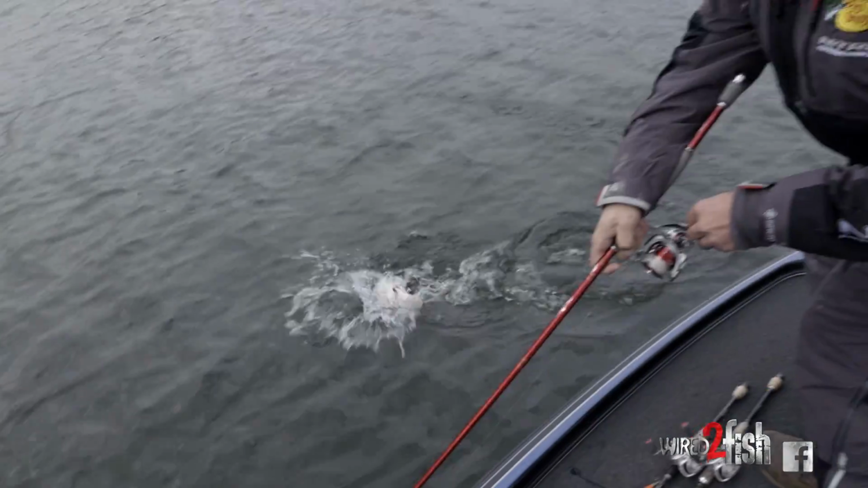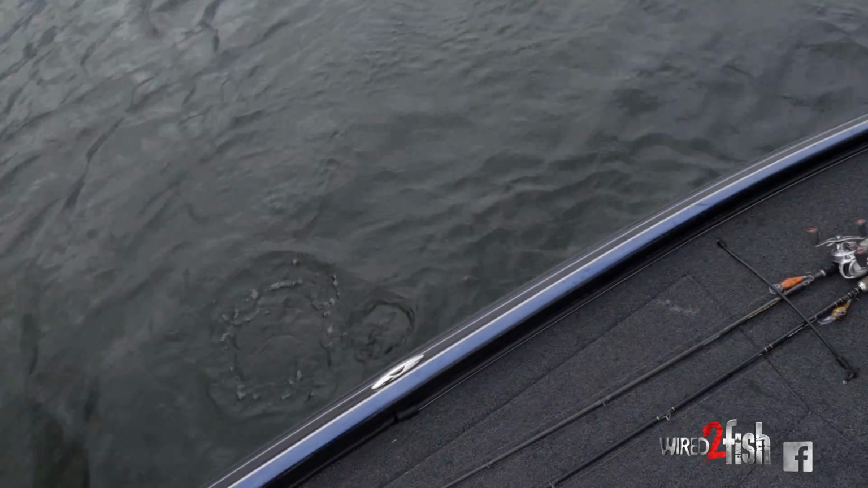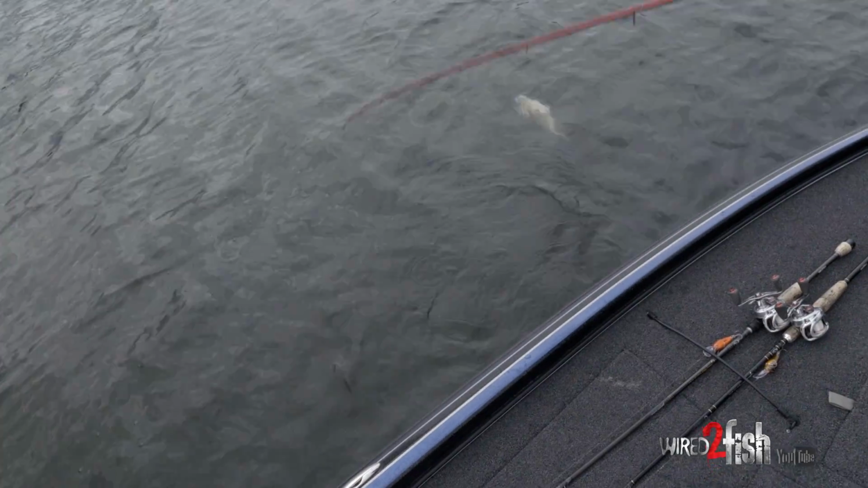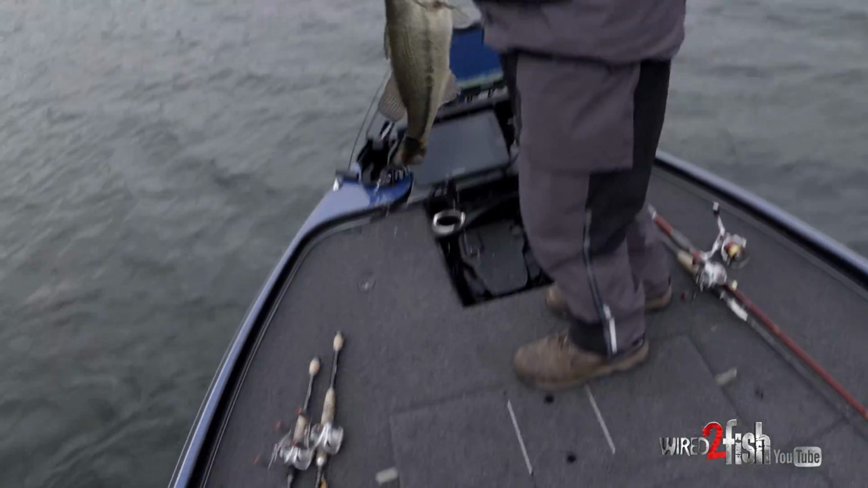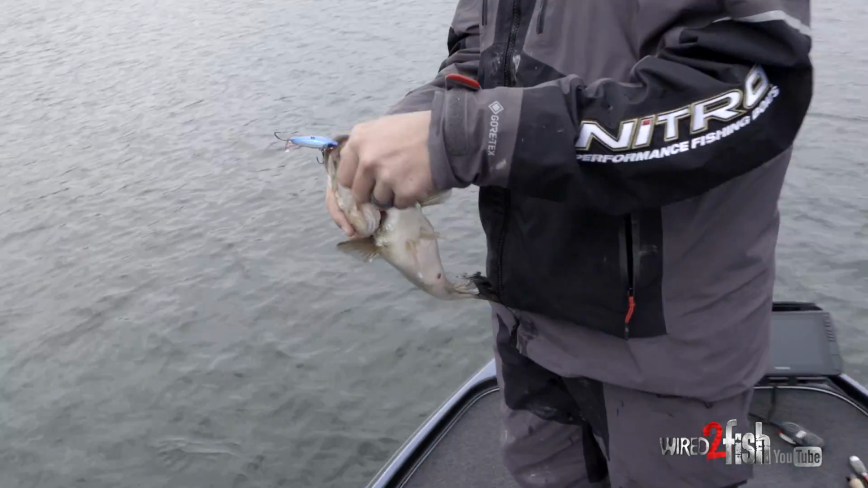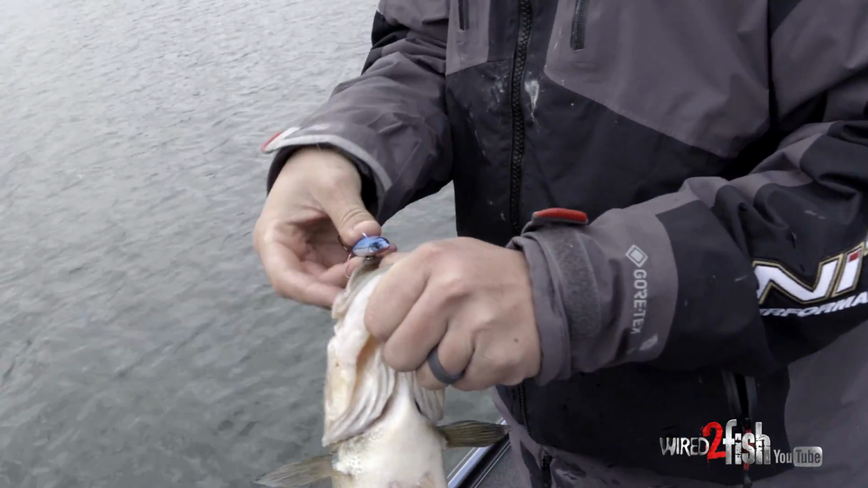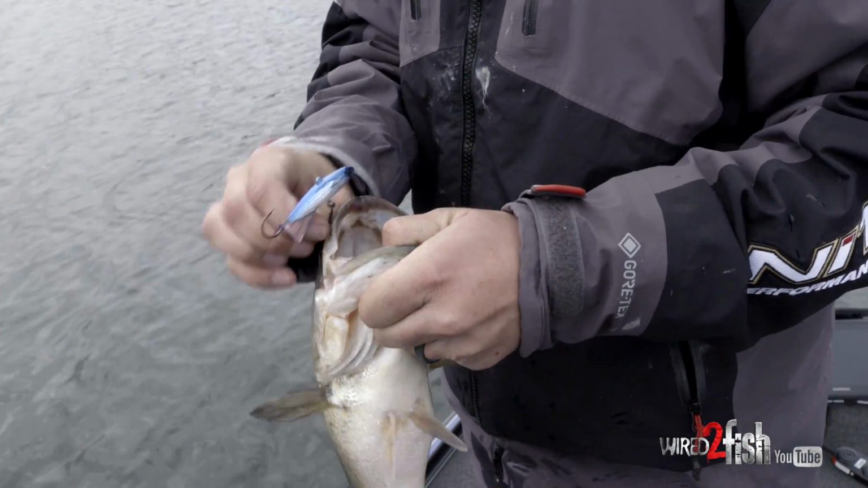And it's just that erratic action that they just can't handle. I mean, it gets them really excited. They think something's running away from them. And I mean, it's really, really hard to beat on these deep fish. Another pretty largemouth there. Another pretty one. Man, you just can't beat it.